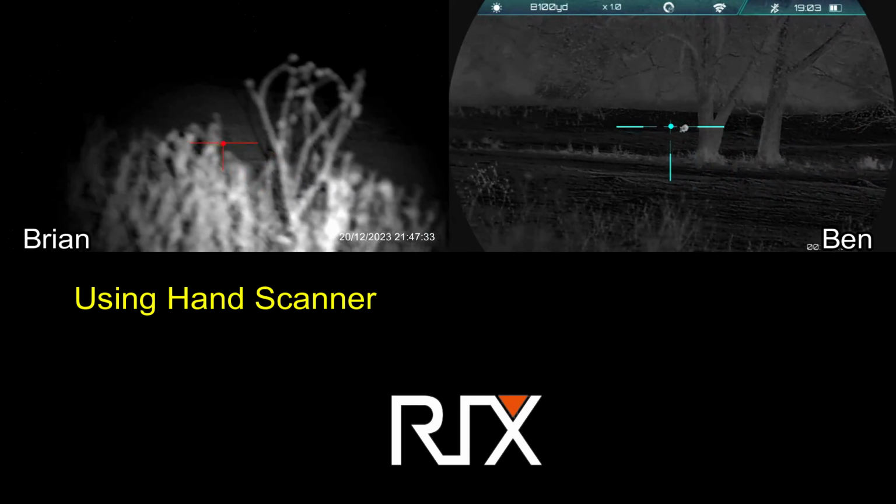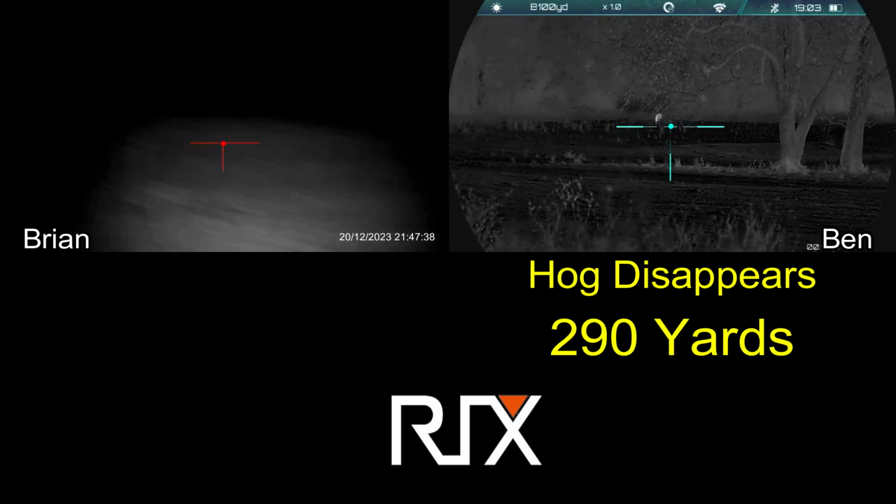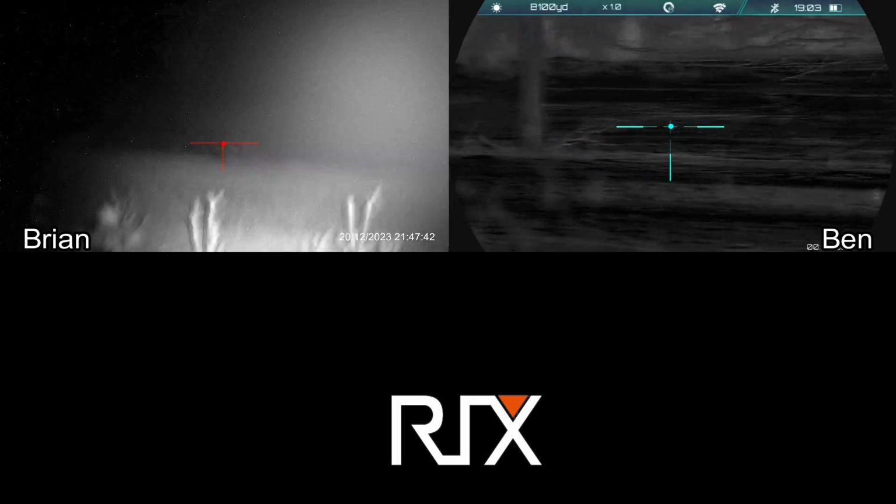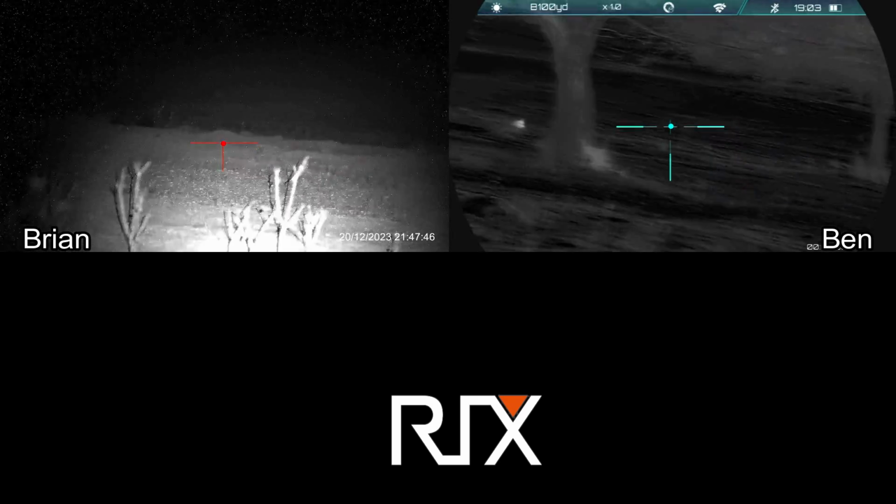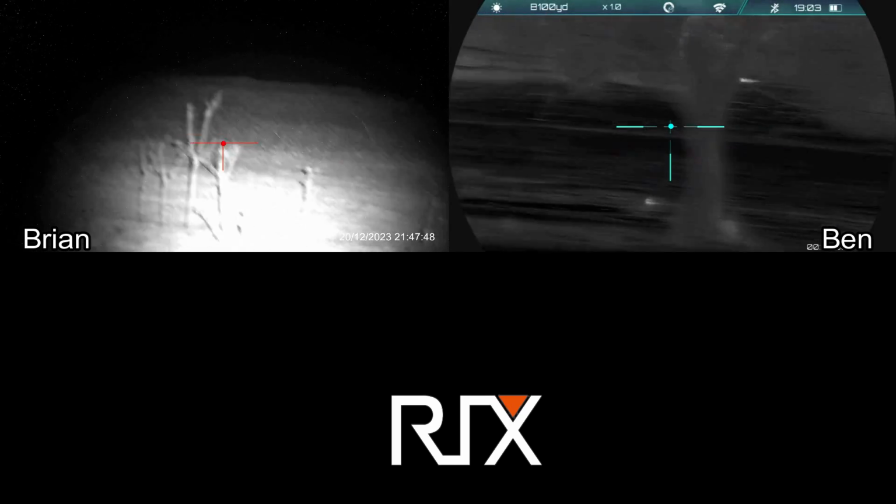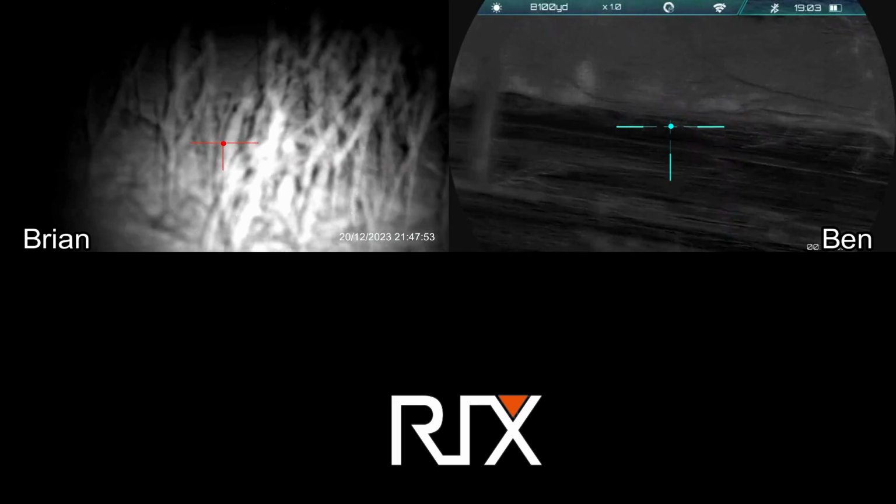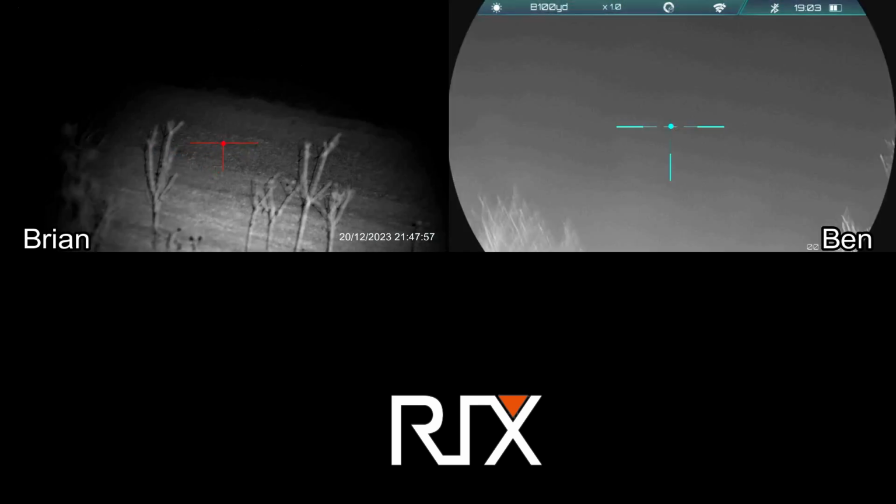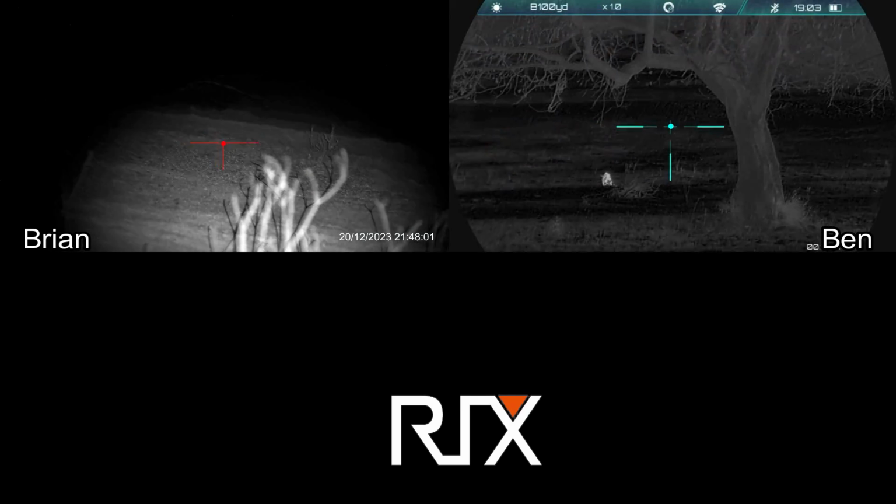And Ben hits this hog, I think 3 times. Go down, dude. And here I'm putting some finishing shots into a hog that was still alive. And we're both scanning for targets. Good job on him. He did a cartwheel for us.